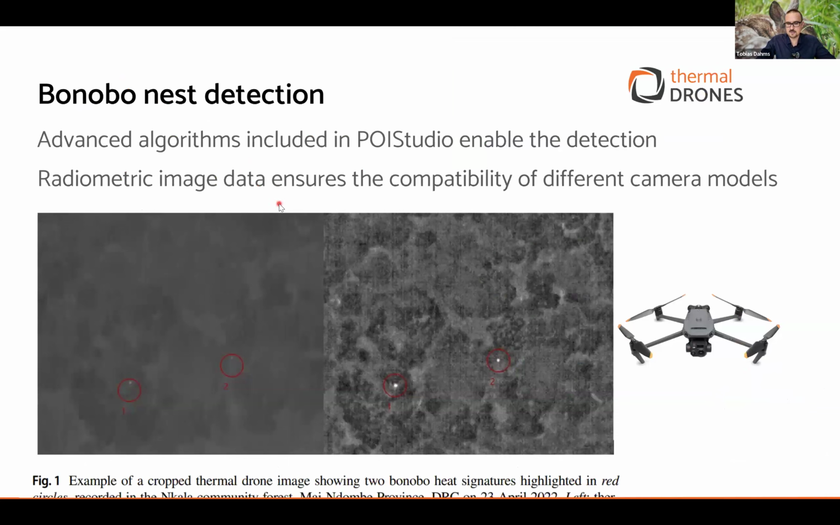It's only a short excursus, but as you can see, when you use the normal drone image in live view, it's relatively hard to detect those nests. But if you use advanced algorithms, then you can clearly detect those nests in the canopy. And what is also